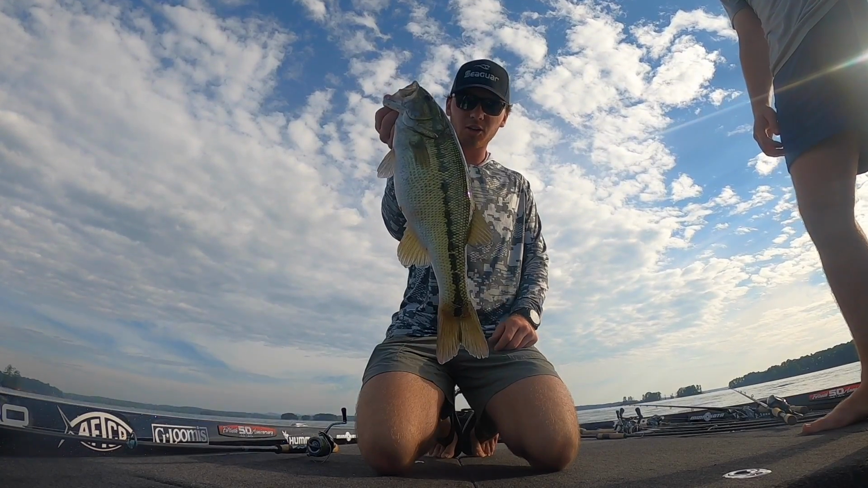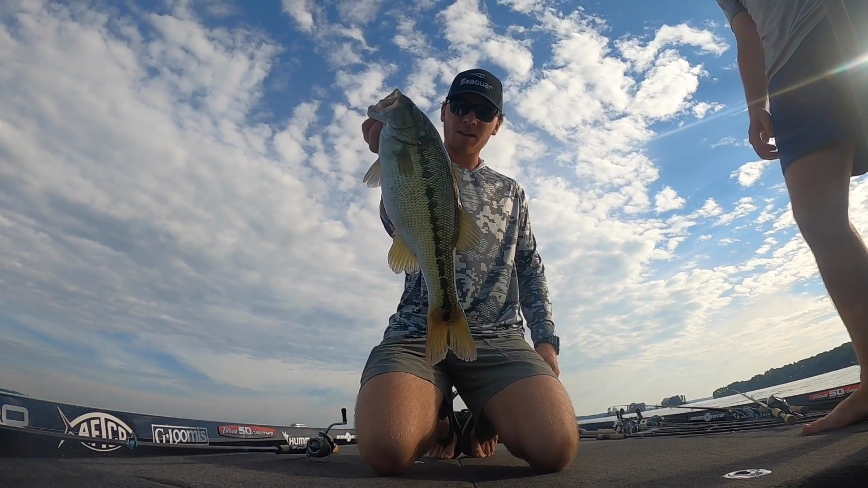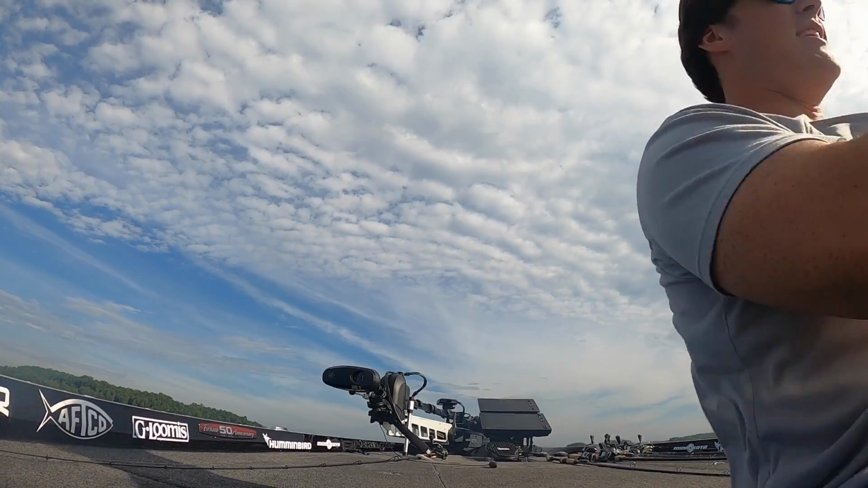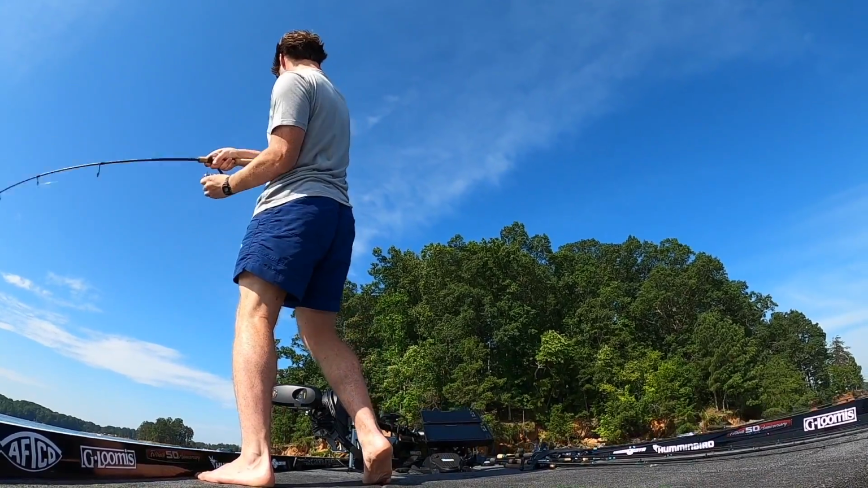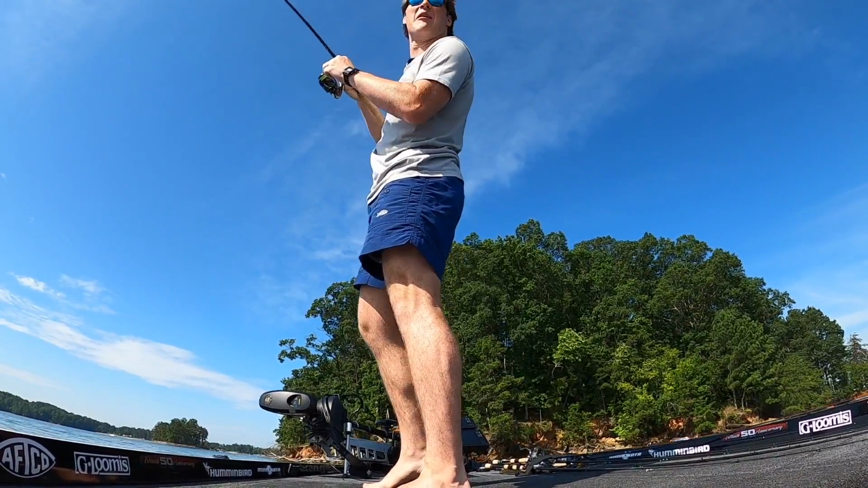Had to slow down a little bit for this fish. But gosh, what a good fish. Finally fattened back up after the spawn, and we're on some good fish now. Whoa, that's a big fish. Whoa, it's a good one, bro. Dude, he just came up and crushed it.